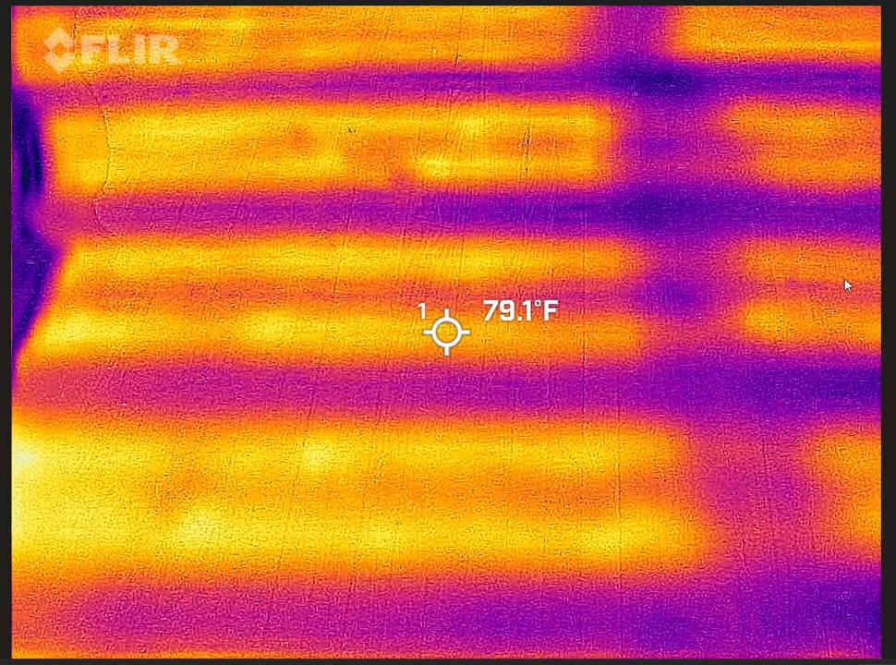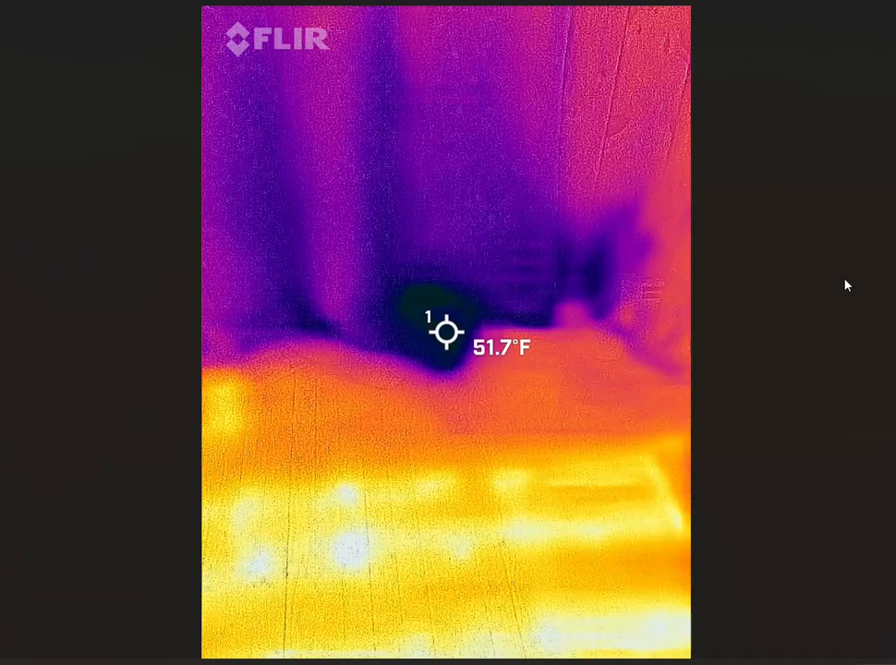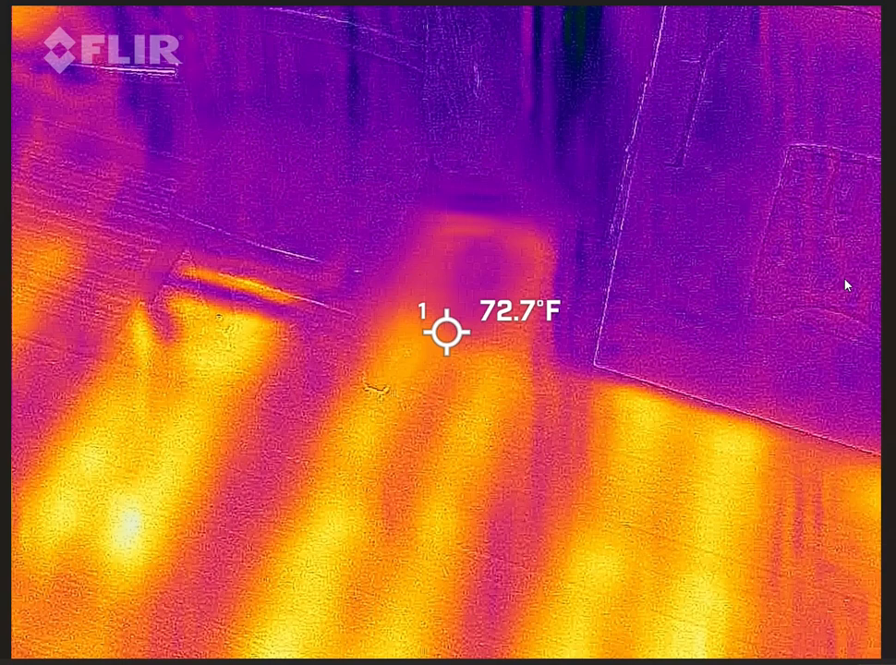This is an overshoot. I was shooting for having 72 degrees as the floor temperature. That way it's about 68 degrees at mid-chest to head temperature. This is an overshoot of when I was still working with the hot water heat exchanger tank. This one, just ignore that one. So this is a good one. This is 72. That's what I was looking for.